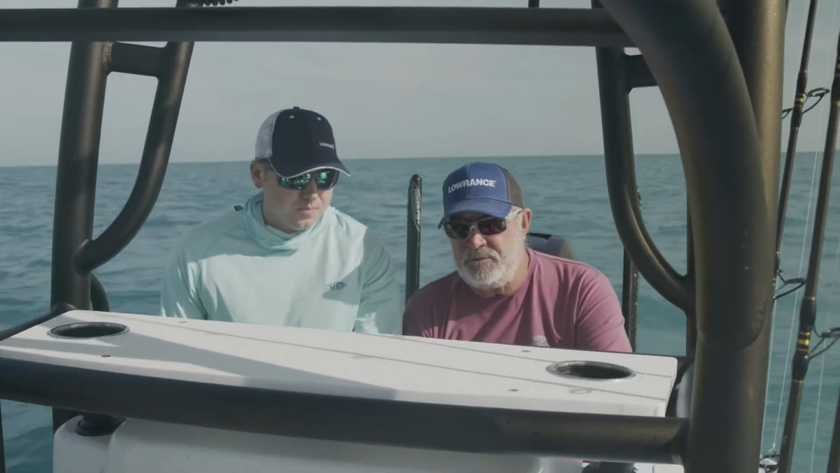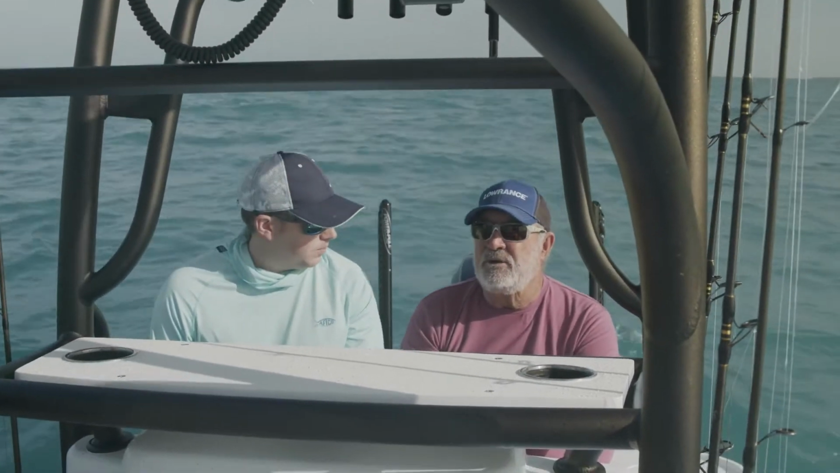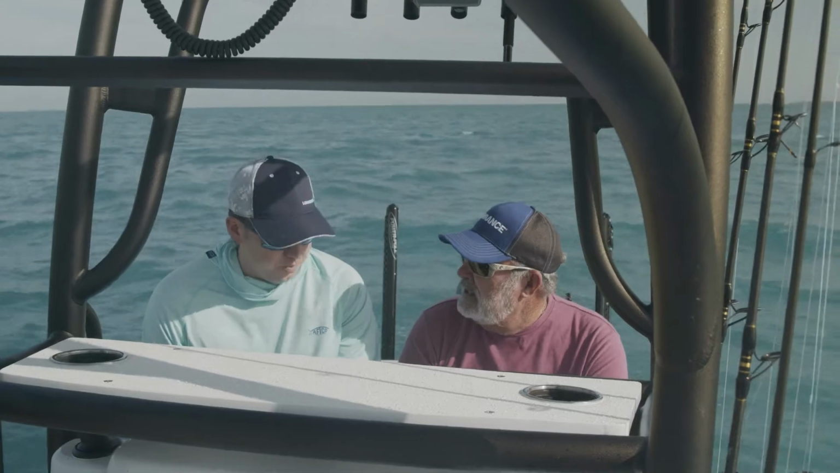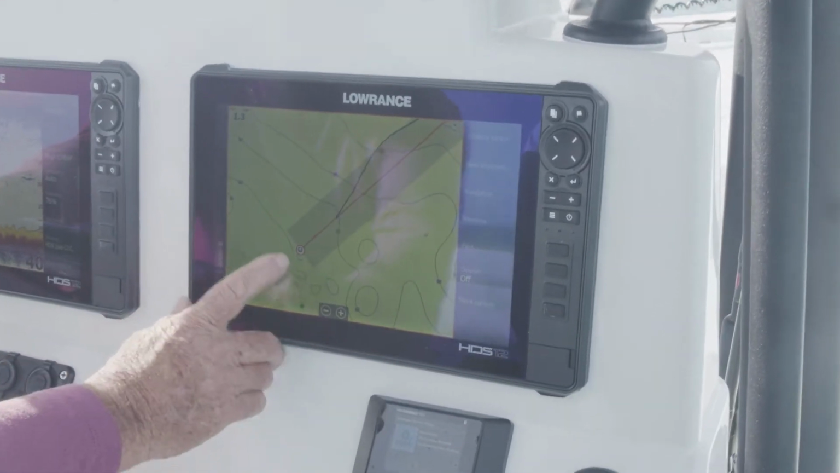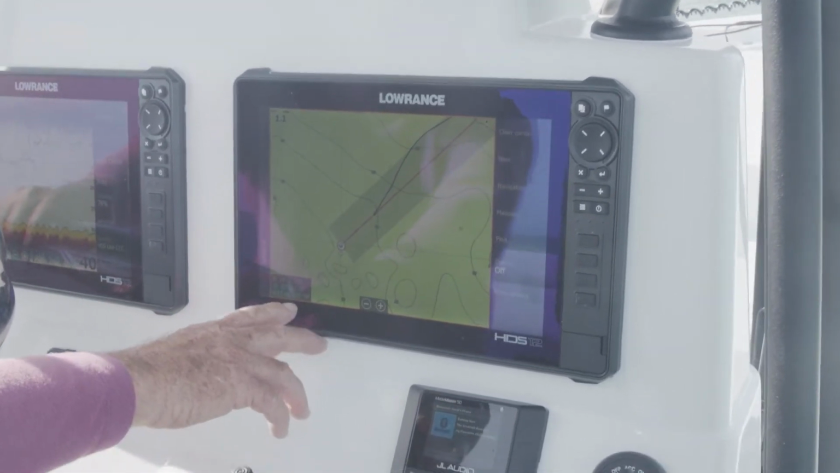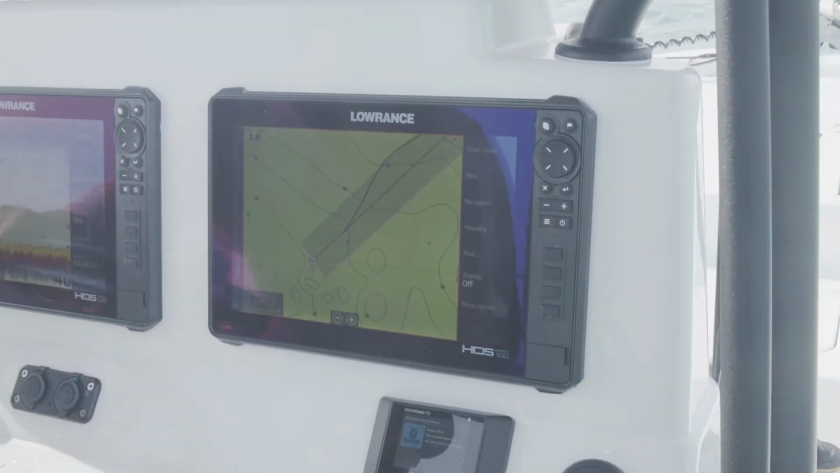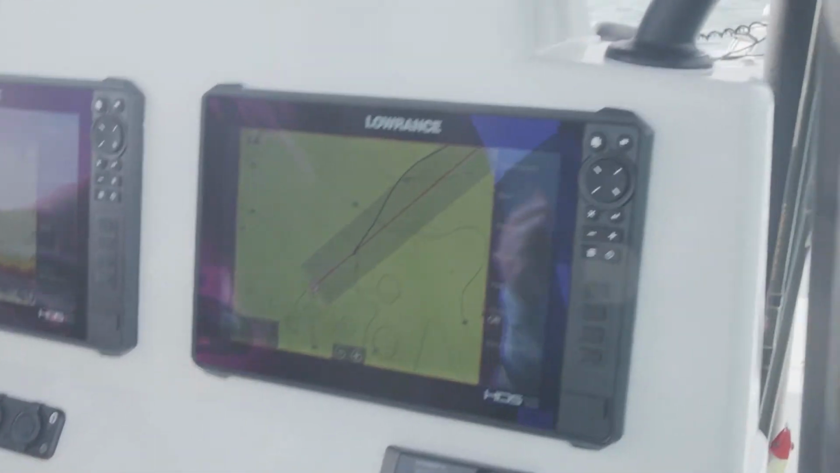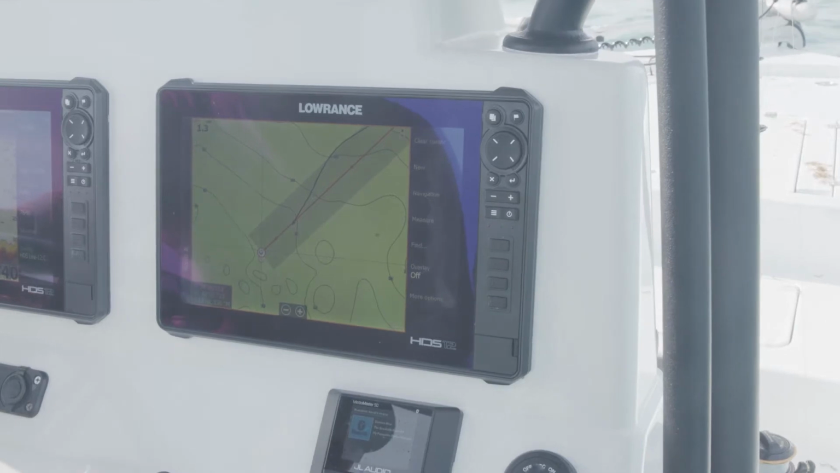All right, well, we're in a small little shrimp boat wreck, and it's about 40 feet of water, but one of the main things you don't want to do is drive right over top of these spots, because you'll blow all the fish out. So now with my HDS 12, I can just put my cursor up, and it'll give me the distance to the wreck and also the direction to the wreck, so I don't have to drive over it. So you can keep the boat exactly where you need it, without driving over it and spooking all the fish off of it.